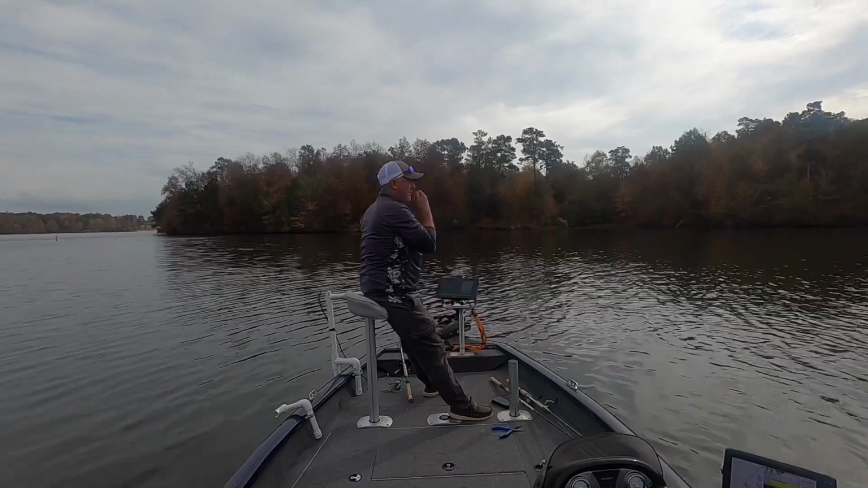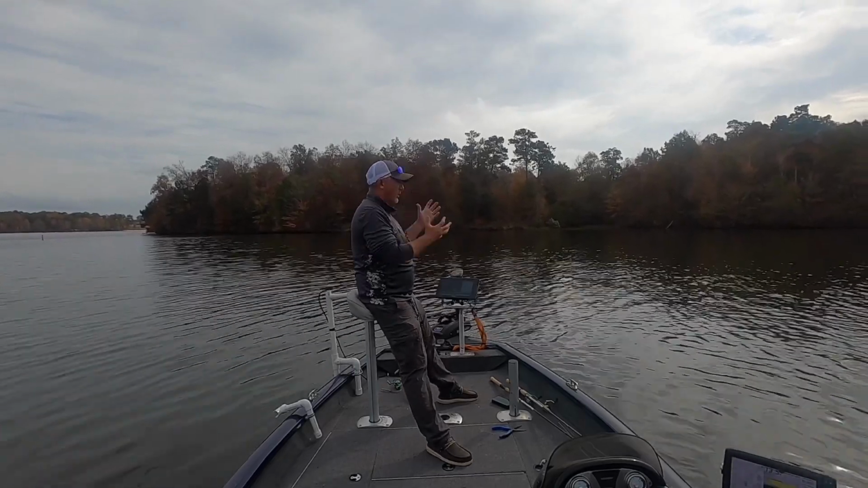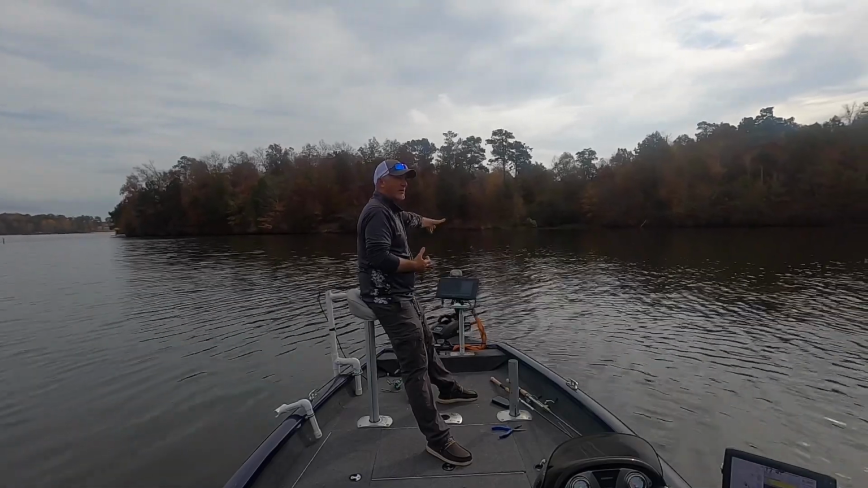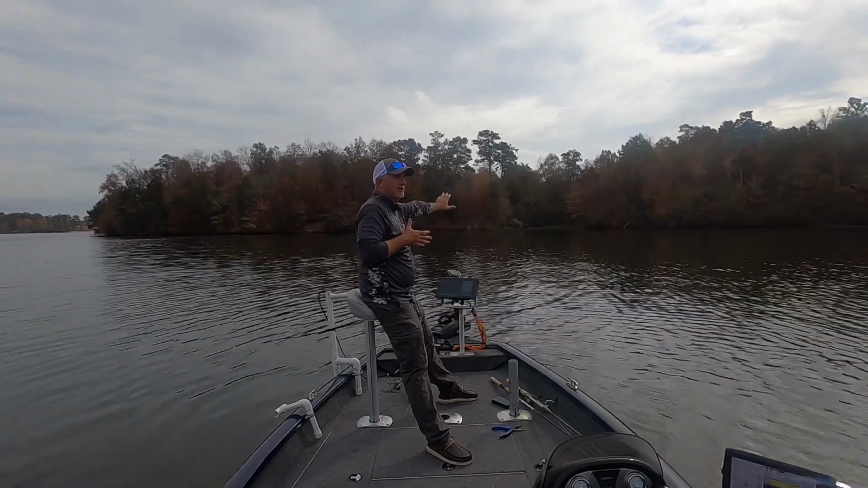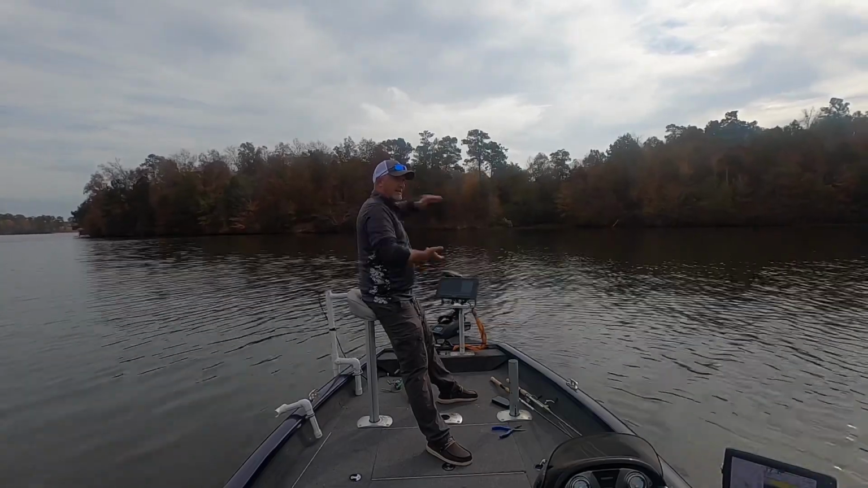All right. So think about it like this: when you're using your LiveScope, say you're 10 feet away from the brush pile, you don't want to shorten it up to 10 feet. You want to keep it out at about 20. So what I try to do is keep it at a constant length and depth.